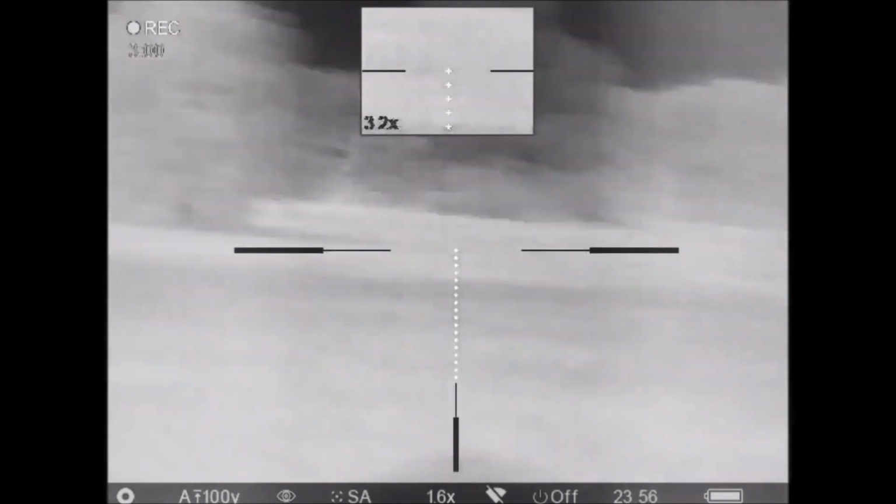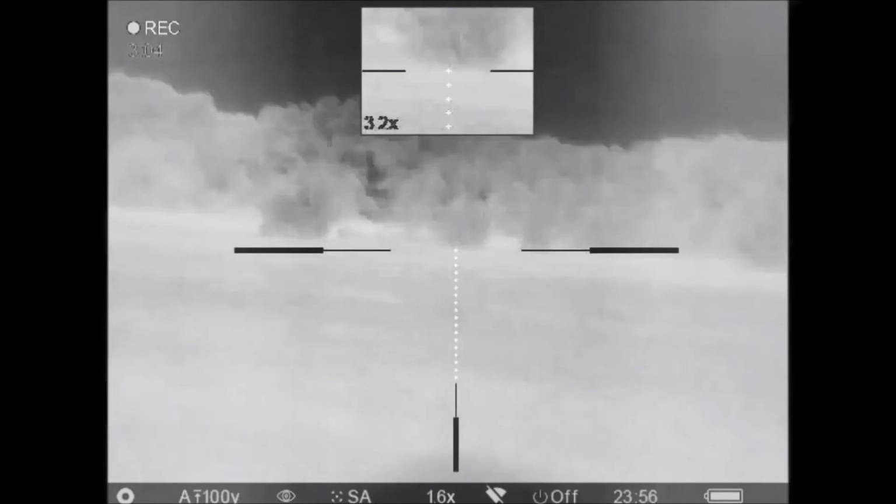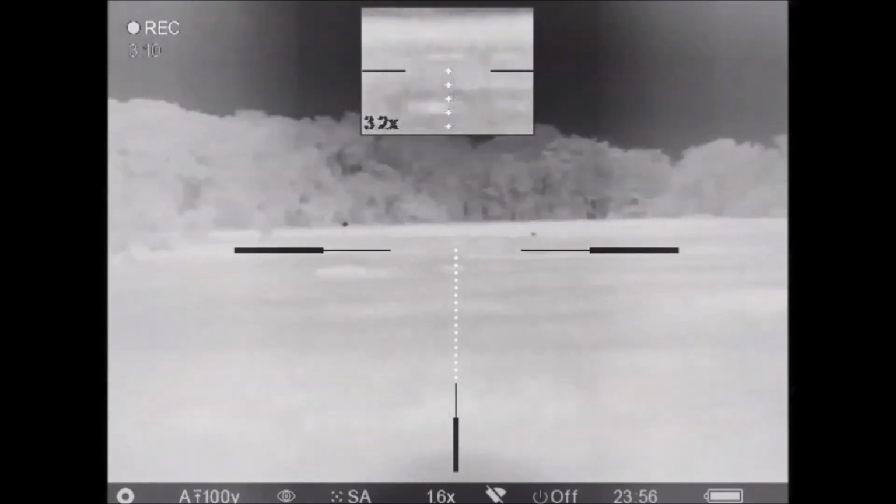Now, what I don't realize at the time is that those hogs are actually a little bit further away than I thought. And so some of my shots are going low on them.